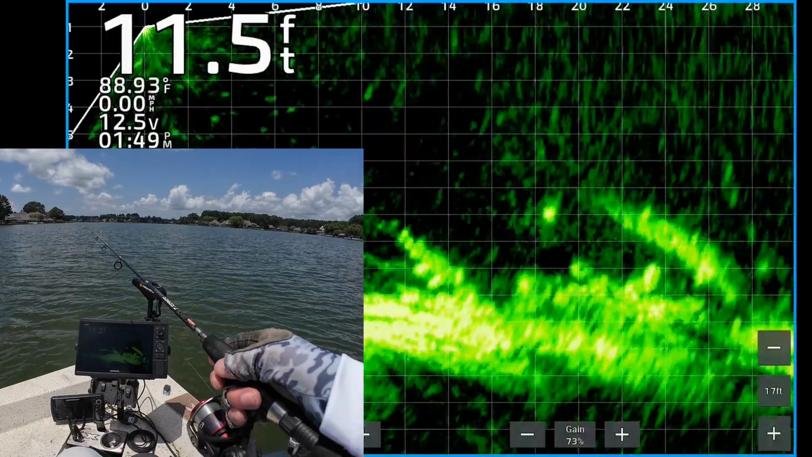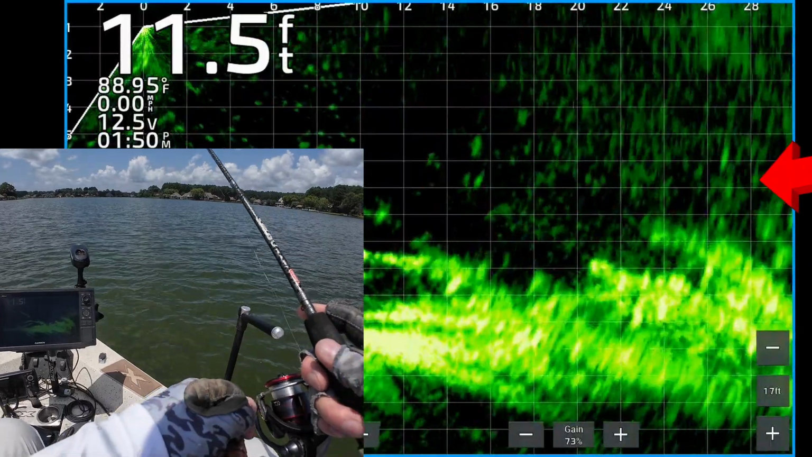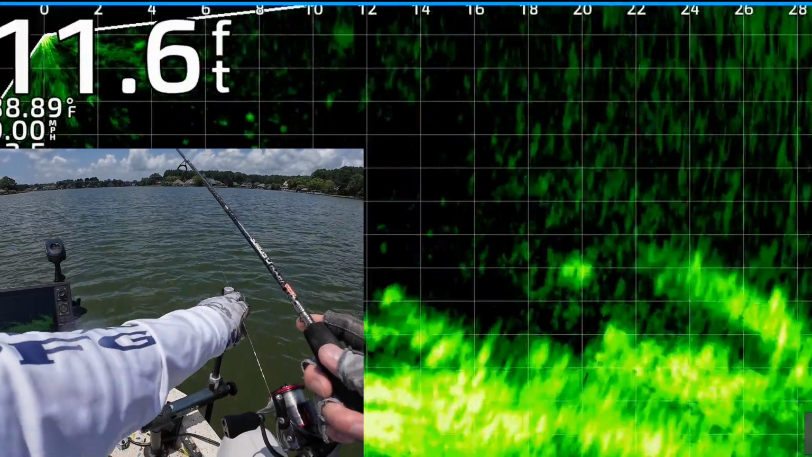Let's catch us another. This time of year is kind of tough. You just got to keep making multiple casts. And if they just quit biting altogether, you got to move. You might want to try to change the color a couple times.